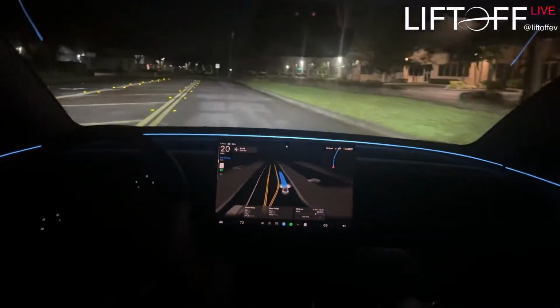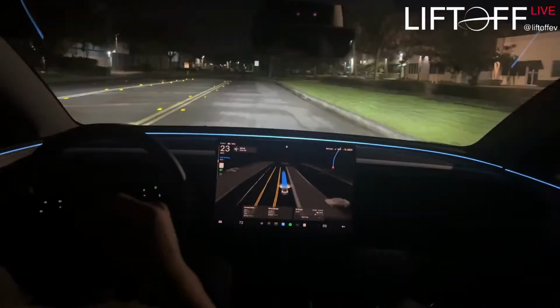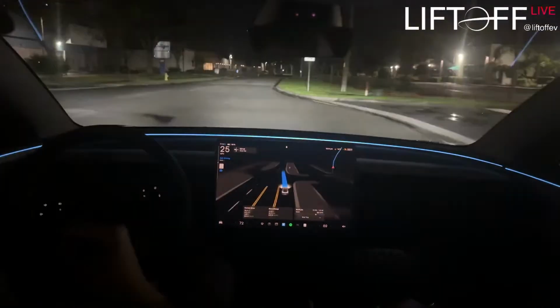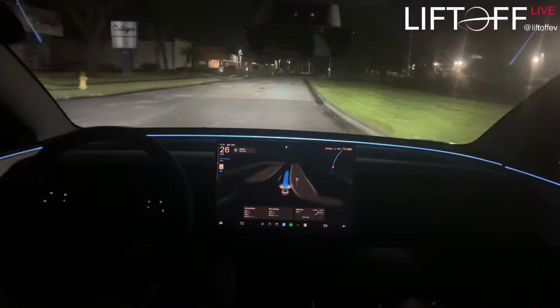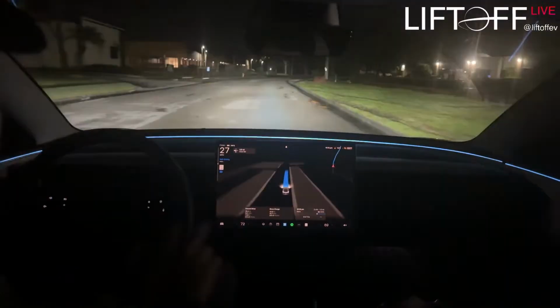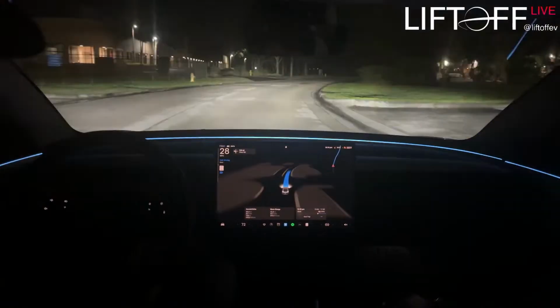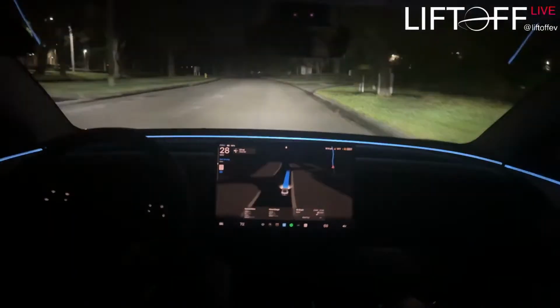That was a major amount of hesitancy there. It was like, do I want to go in front of this car or not? But it ended up doing it. I would have done it, but the couple seconds of jerkiness and hesitation almost made it not have enough time to do that maneuver. So that's the kind of stuff that it needs to work out.